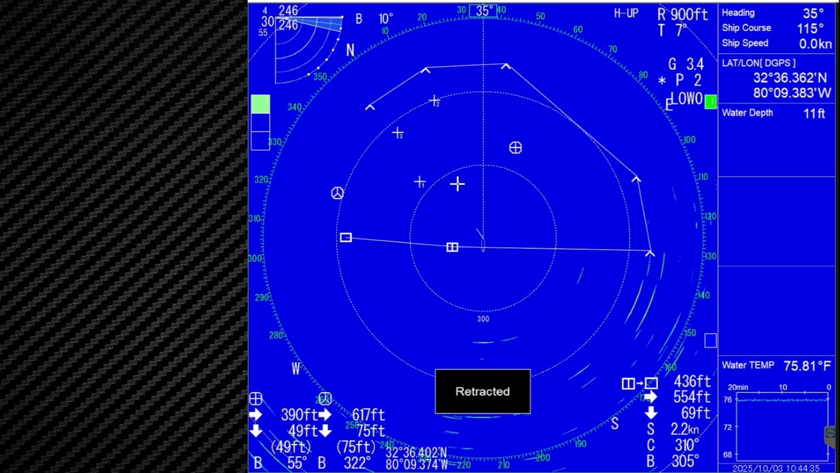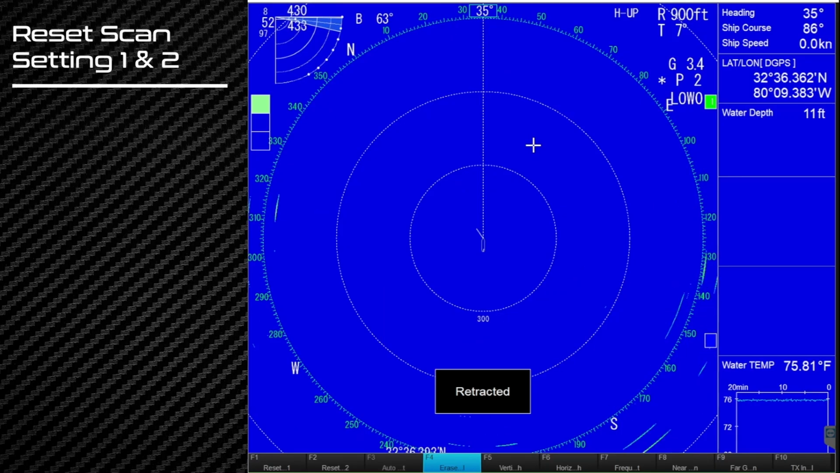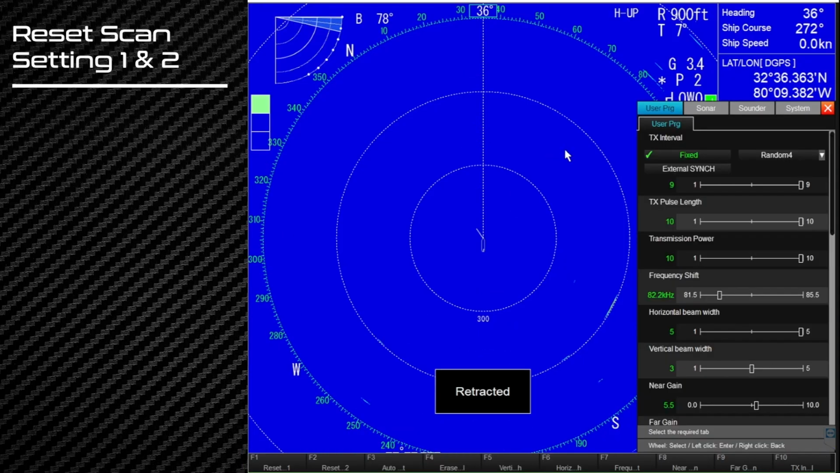Let's go ahead and clear all of our fish marks and our event marks. F4 twice or button B on your remote control. There is a setting down here called Reset Scan Setting 1 and Reset Scan Setting 2. It also comes up if I hit the menu button. So let's talk about Reset Scan Setting 1 and Reset Scan Setting 2.